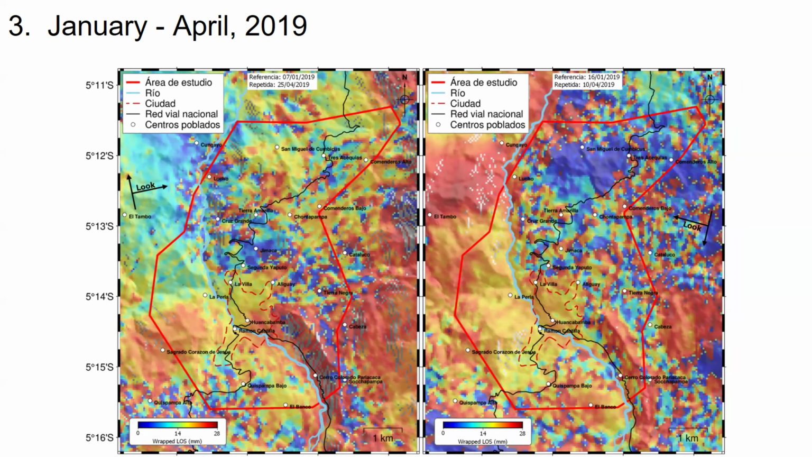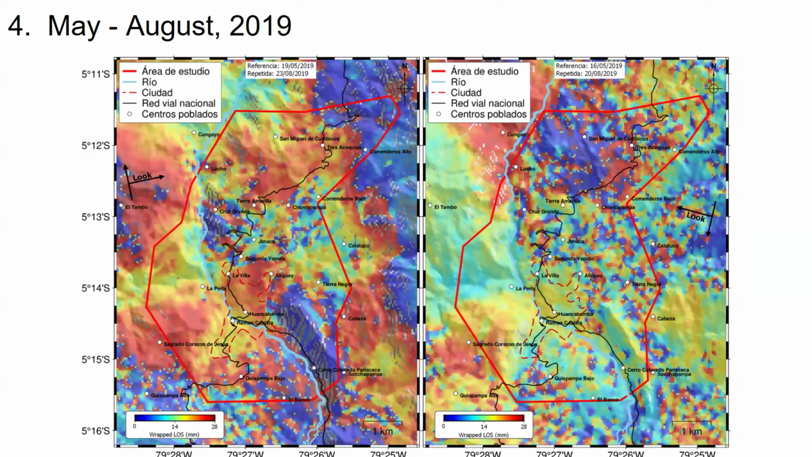The next, from May to August in 2019, for ascending and descending, I also have these wrapped phase interferograms.